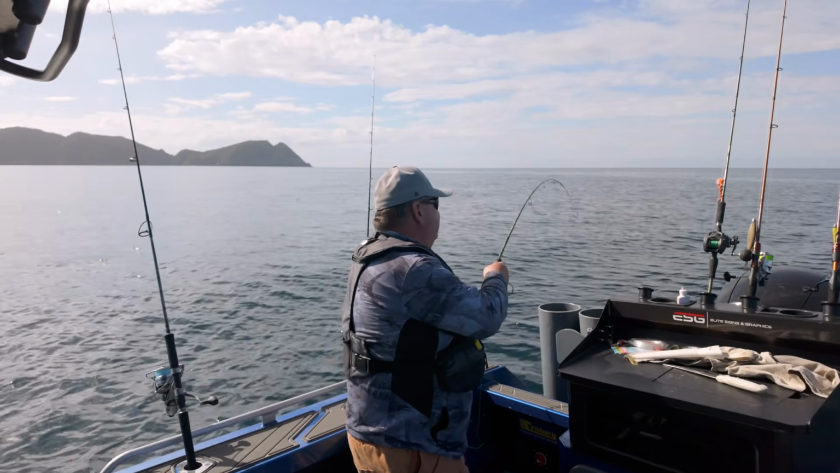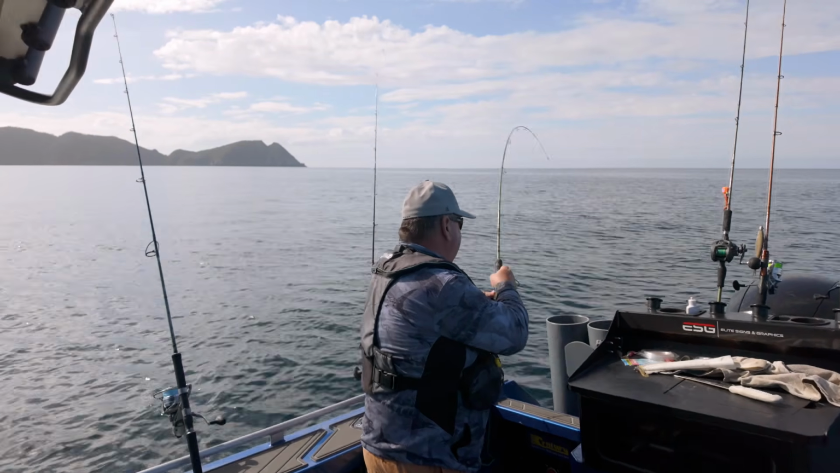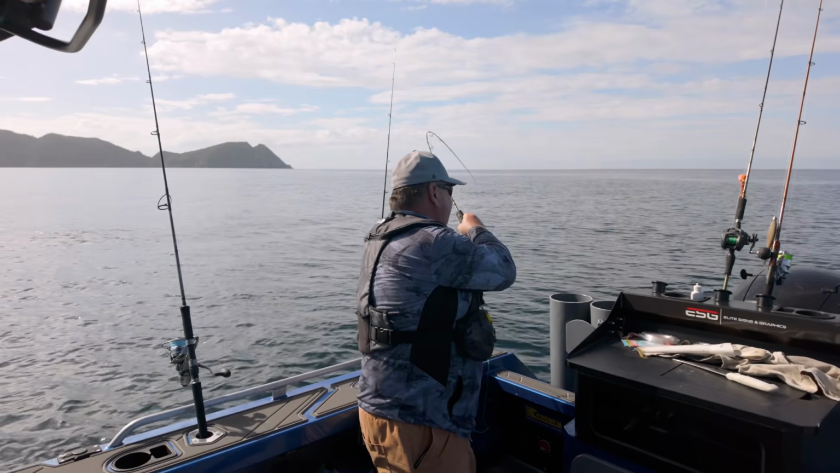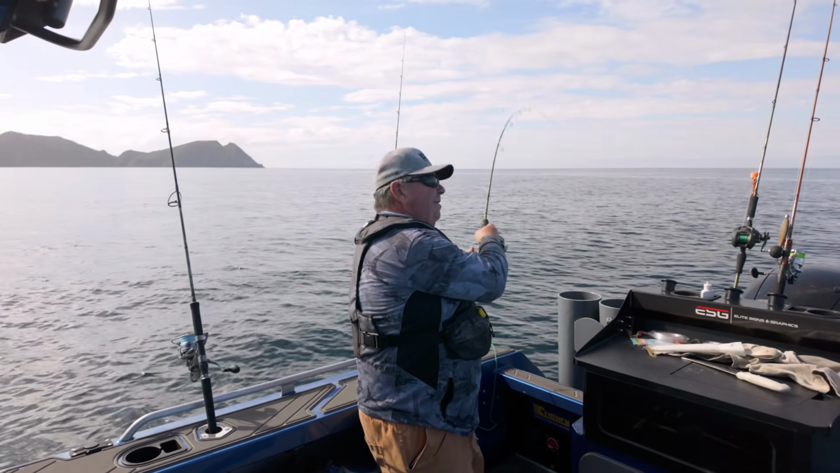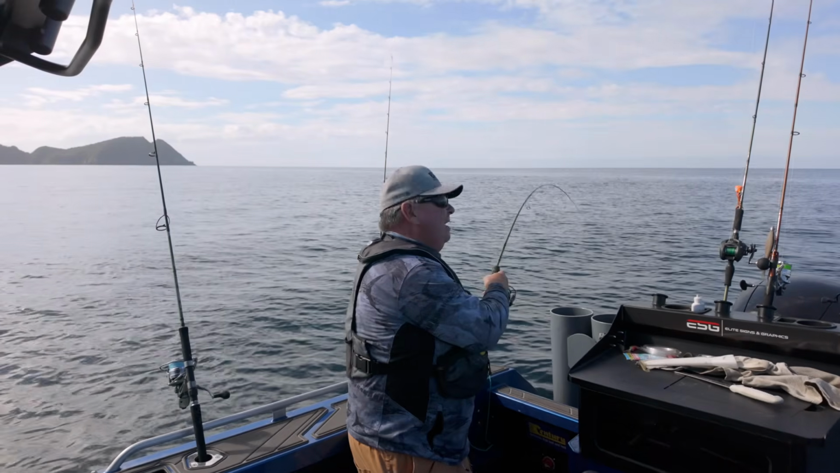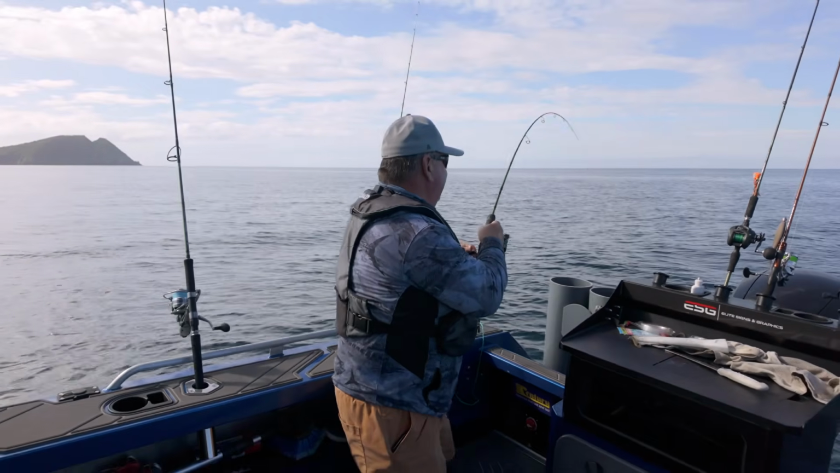And if I didn't have a good sounder, I would never have seen those fish, and I would never have caught any bait fish. I think I've got more than one here. They're fighting pretty well for bait fish, I tell you. That's just one of the many ways that you can use your marine electronics to help you with your fishing, and here they come.